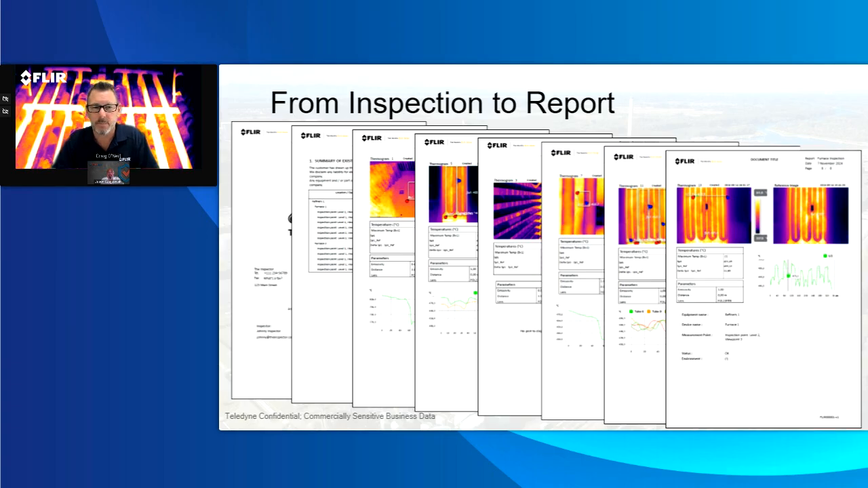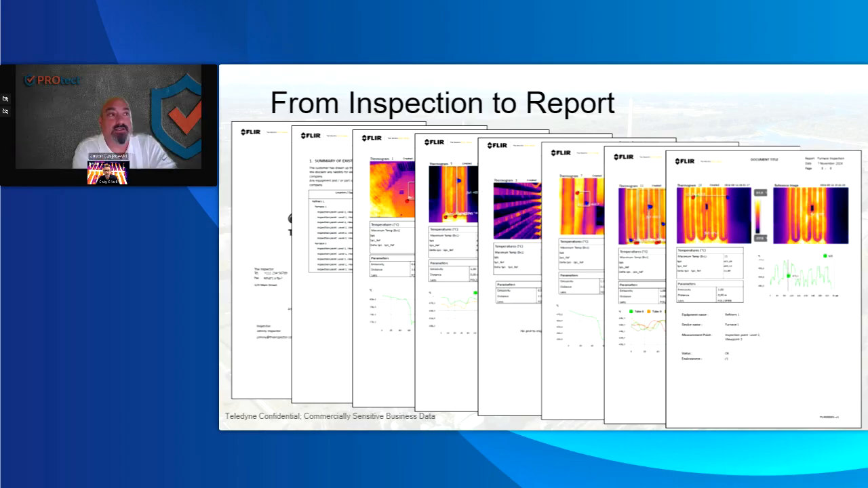Yeah, first of all, wherever that plant is, I'd like to go shoot that anytime. That's a very, very nice facility.